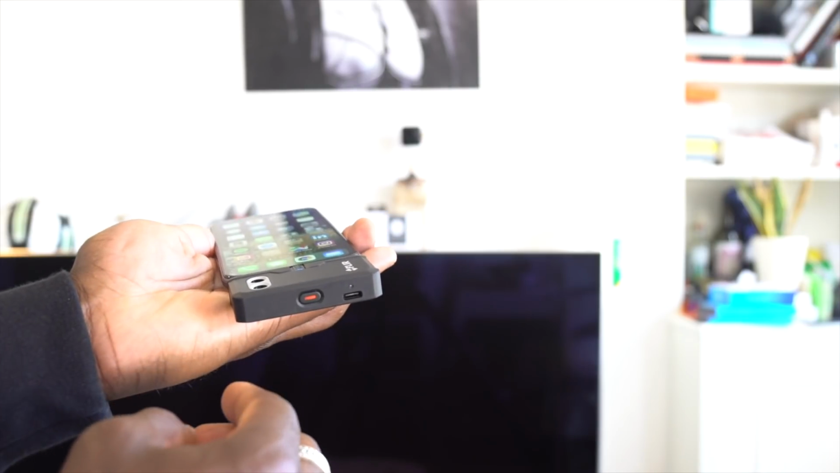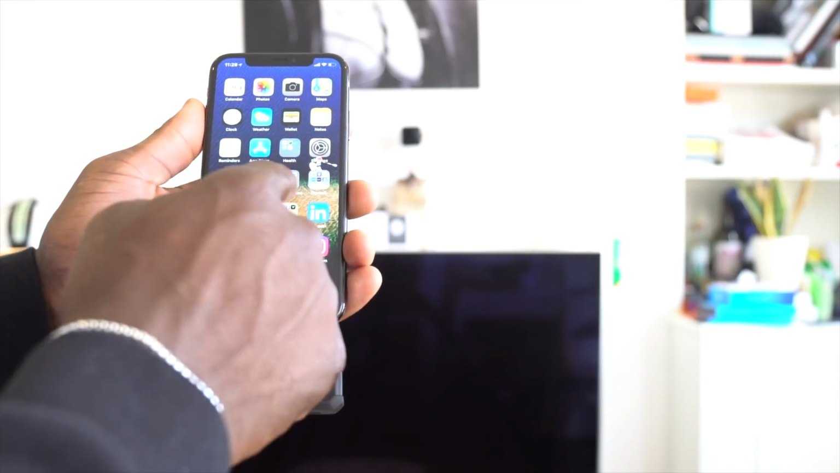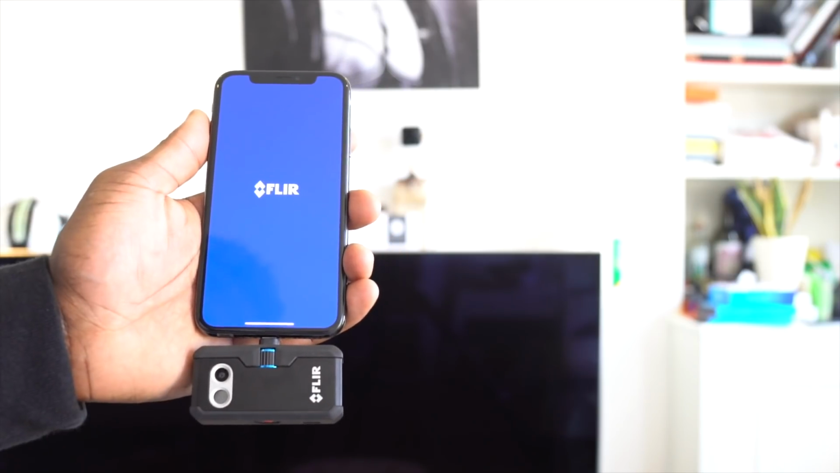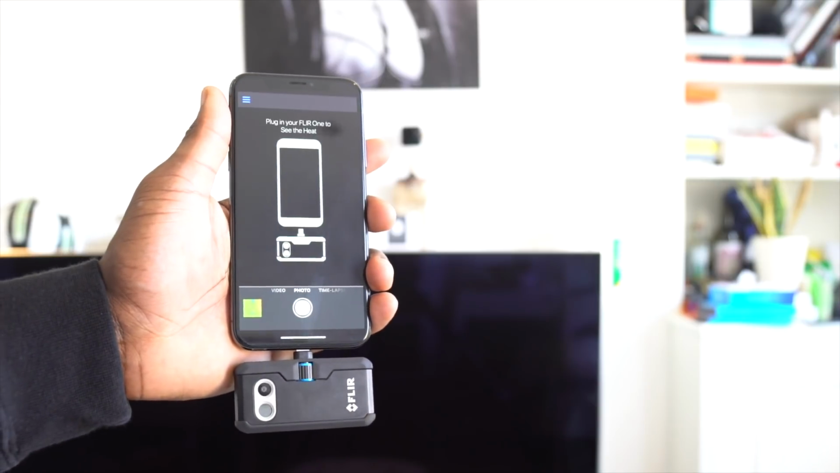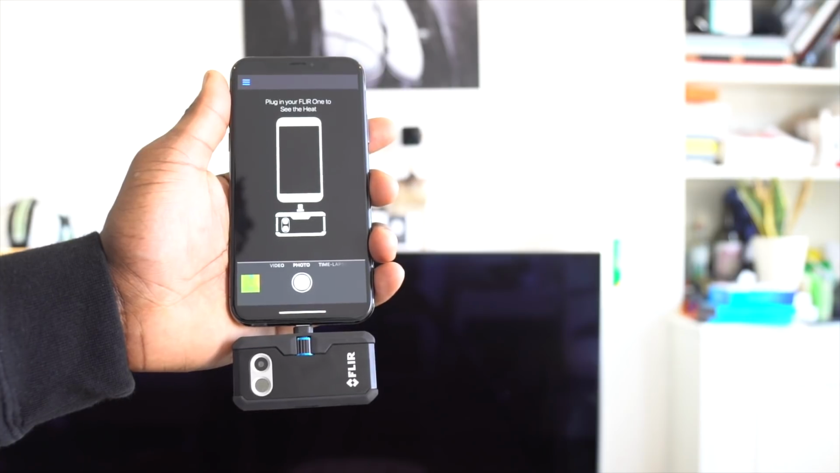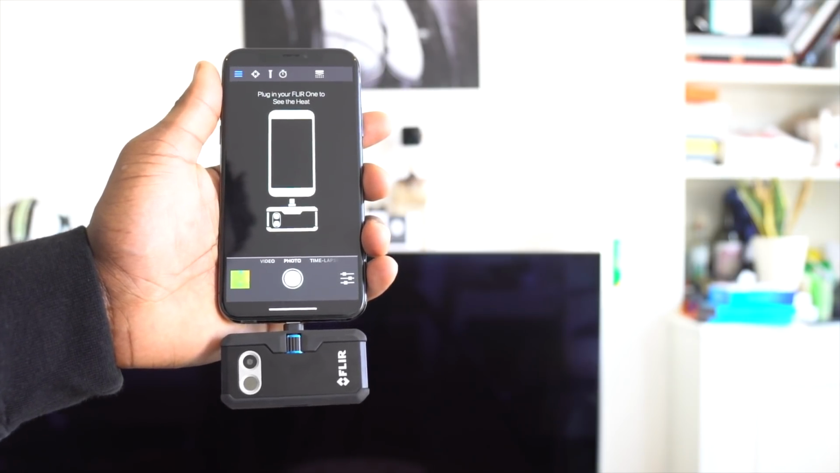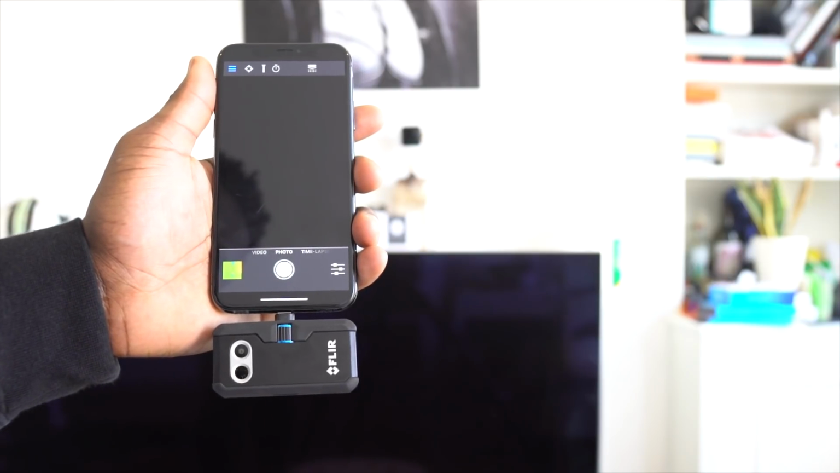Once you've charged it up, you can use it for up to an hour. The rest happens in the app in terms of usage and what you do with it. The app itself is very easy to use. It lets you select which lens you want to use. You can choose different colors in the color palette, which is quite interesting. It's very essential that you mess around with it and see which one actually shows you what you really want to display or tell a story or show someone.